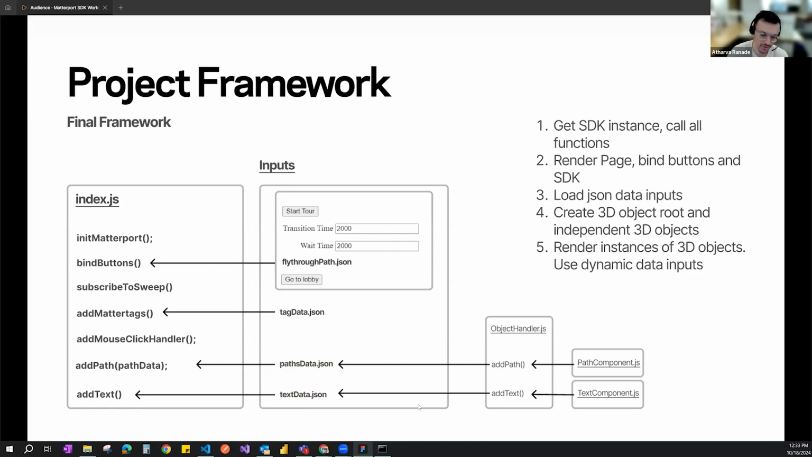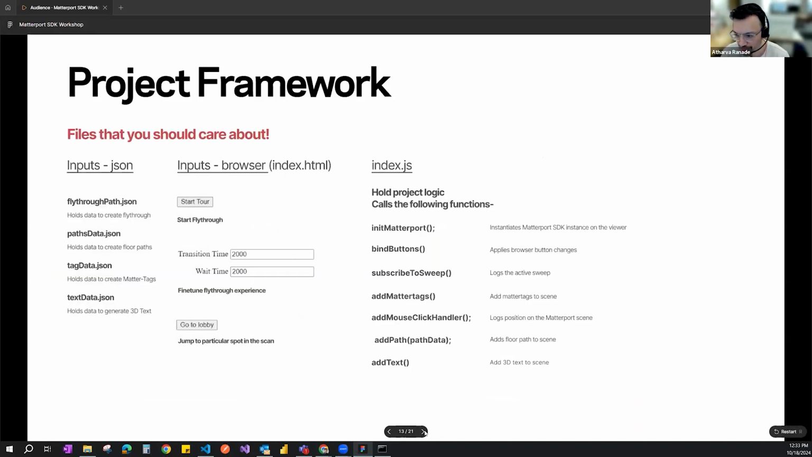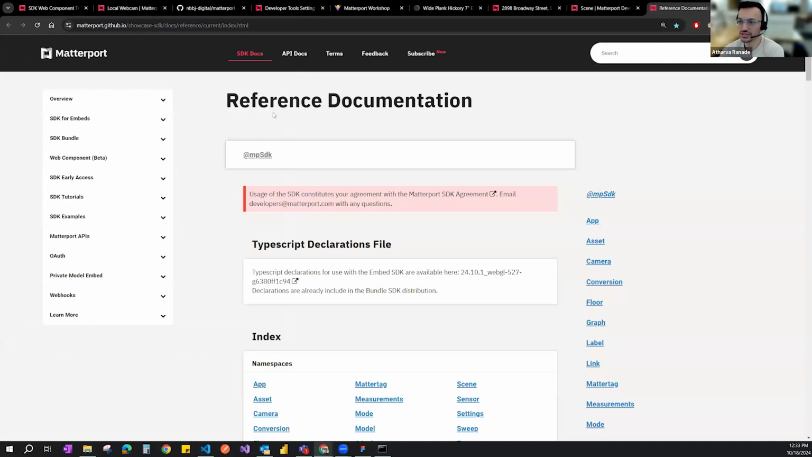So now I think is a good time to take a quick break. And we'll come back and start working through the code and making changes, and I can explain how each part of the code is set up with the reference documentation on the side. Just one thing I would like to show is the Matterport reference documentation, which I can share this link in the chat, so if you want to follow along to the side.